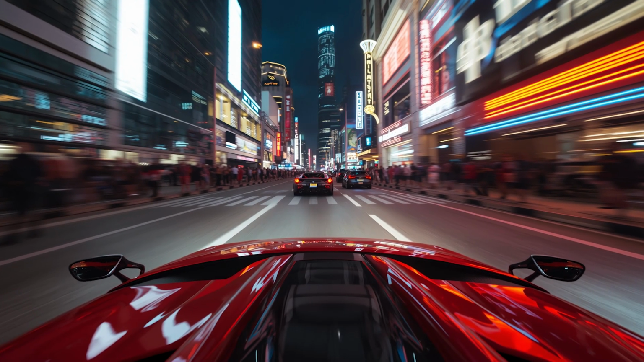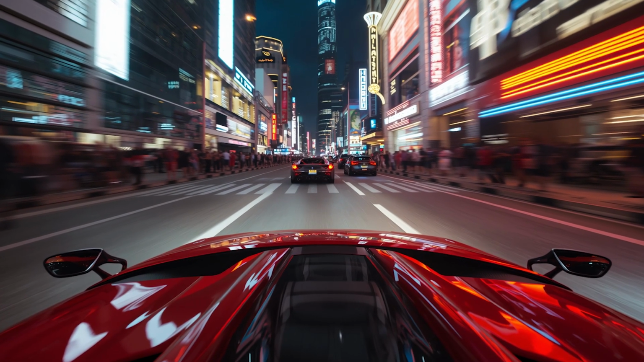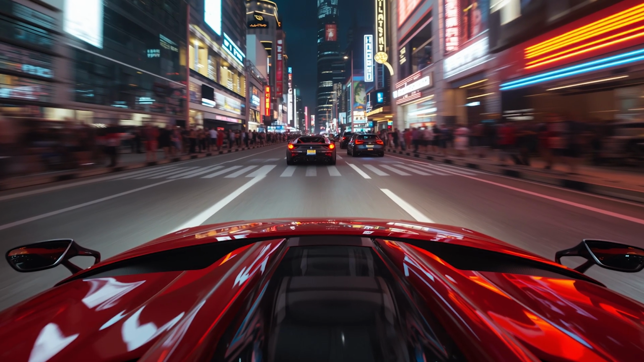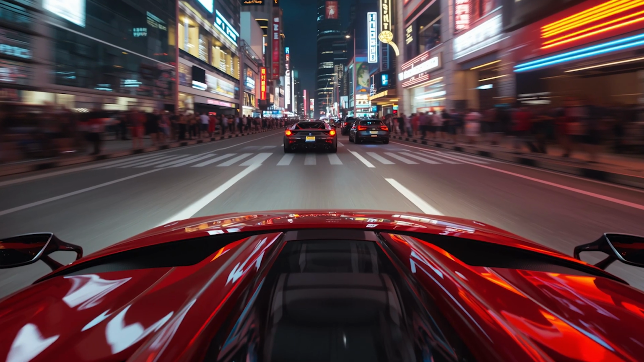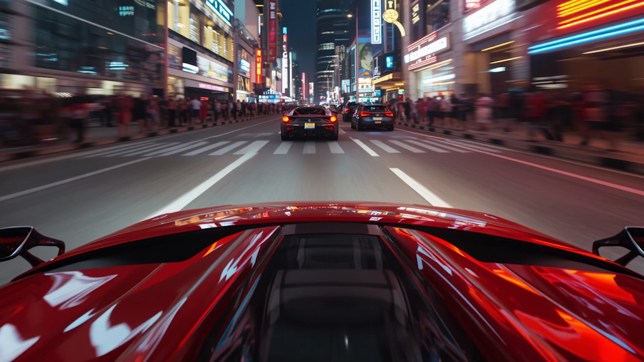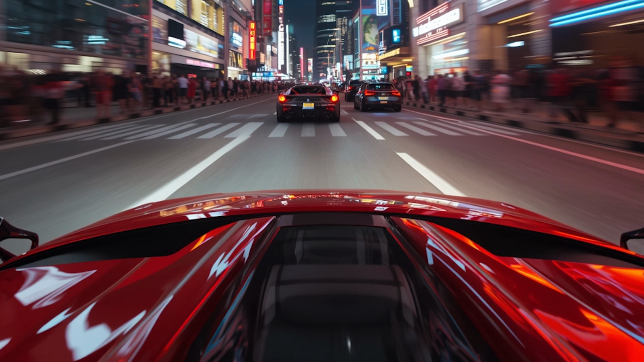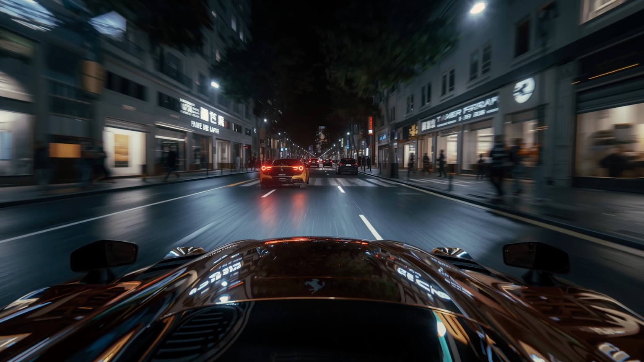The road widens, and suddenly the city opens into a boulevard running along the coast. On your right, the ocean sparkles under the moonlight, waves catching silver reflections. On your left, the skyline glows like a crown. Towers, luxury hotels, rooftop parties. You press the accelerator gently. The Ferrari responds instantly, its growl turning sharper, louder, like a wild predator stretching its legs. The speed climbs, yet every movement feels smooth, controlled, effortless. The car doesn't just drive, it glides.